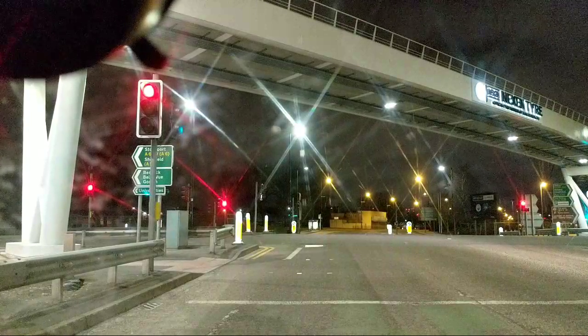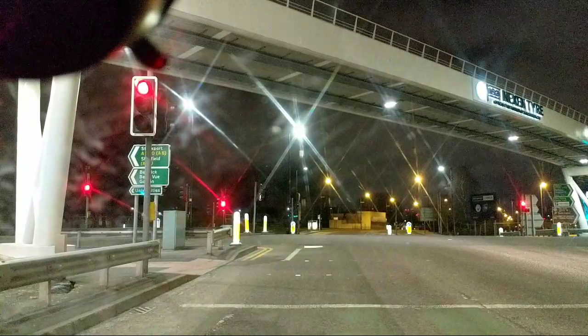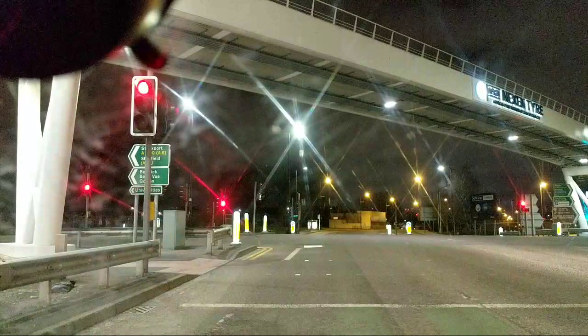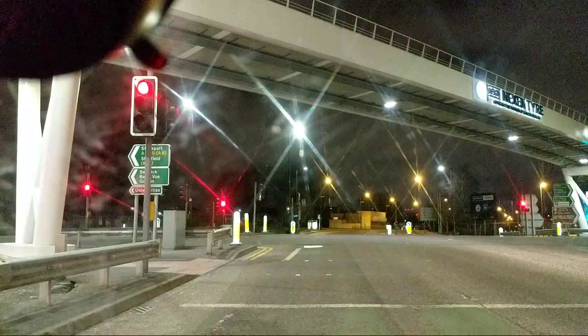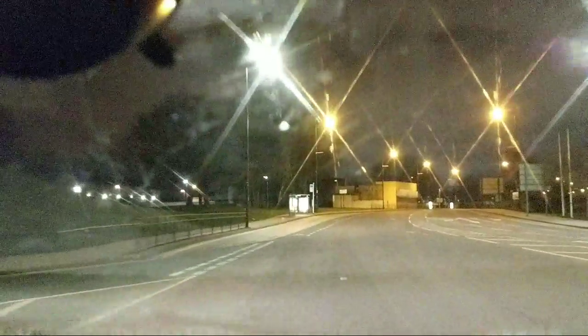These traffic lights like staying on red, don't they? All right, we're gonna go any second now because the Pelican's changed to the red man. So off we go. We used to get the bus when I was a kid. The area we're going into now was very, very rough indeed. In fact, where the Etihad Stadium is was very, very rough indeed as well. But this area, I never got off the bus around here. It terrified me as a child.